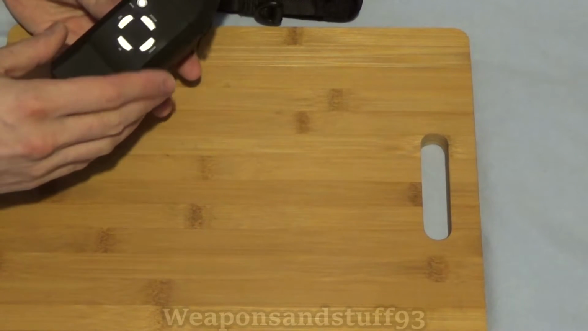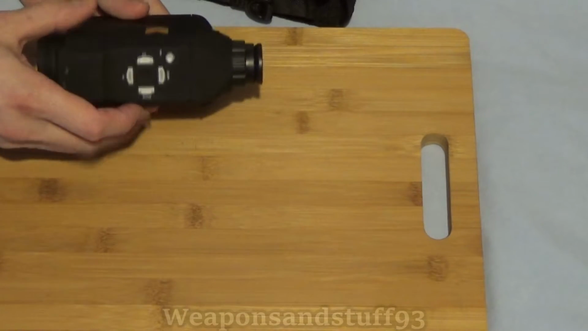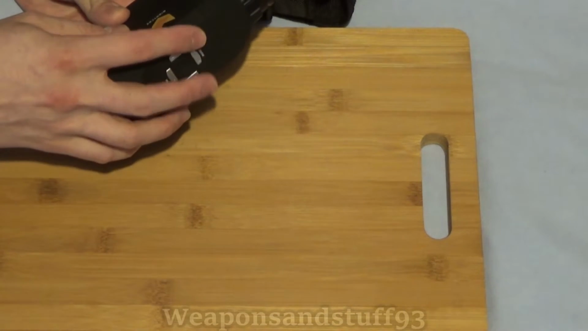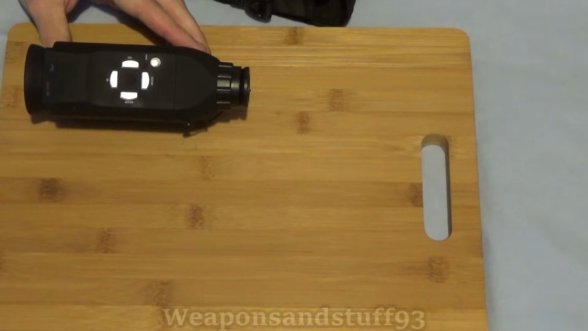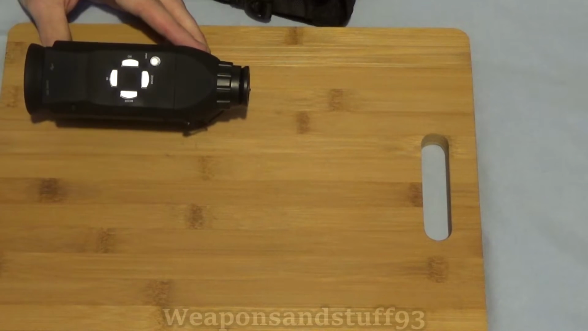Okay, let's go over my last complaint and then we'll start talking about it. But as I said, overall this is very good. Don't think I'm saying this is bad. I do overall think this is a very good product. Power button's a bit inconsistent. What I mean by that is quite often I will press the power button and it won't turn on or it won't turn off properly. So sometimes you have to hold it down, take your finger off, hold it down again, do that a couple of times before the power on, power off works.